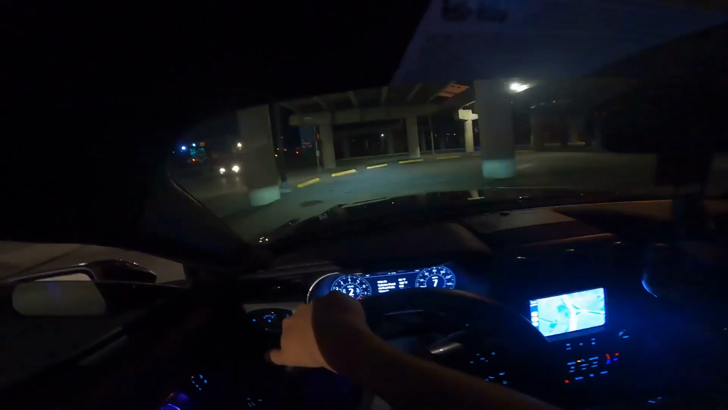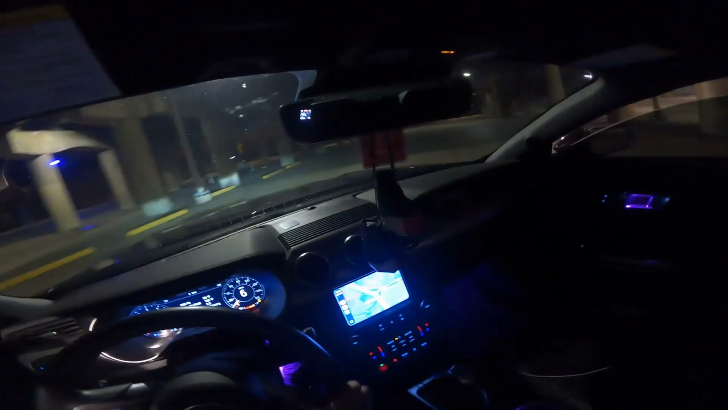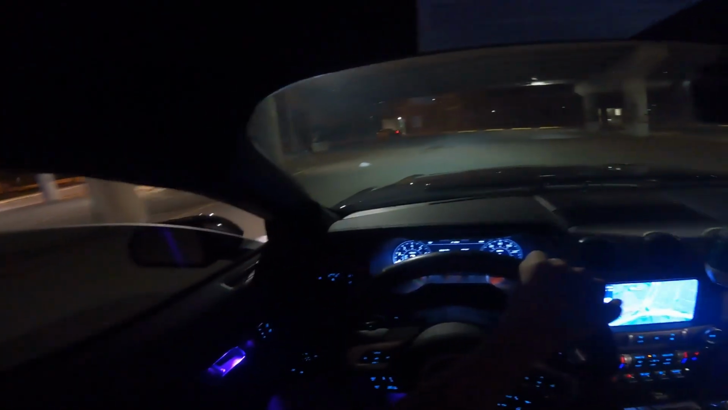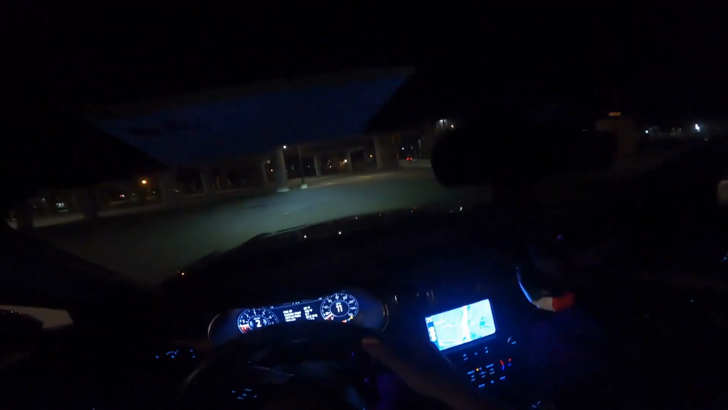I'm just going to cruise around in my car. This is a 900 horsepower Mustang. It's got an ESS kit on it, E85, 4 Innovations, 2 fuel pumps. I wouldn't say it's my daily, but I do daily drive it. I'm trying to figure out how to get out of here at the moment, to be honest. Okay, I see the exit over here.